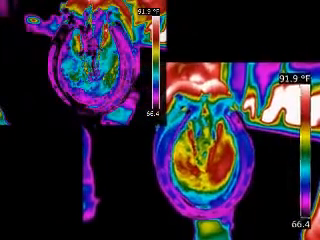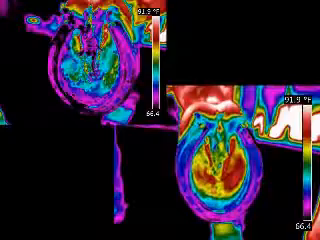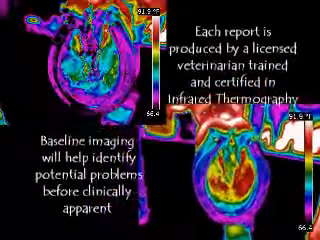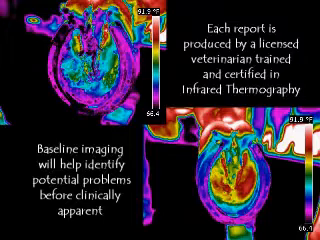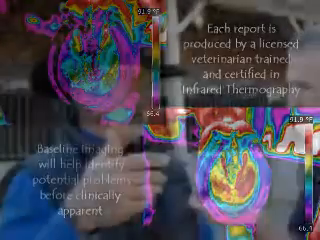Even me as a layperson looking at it, when you first showed me the images, I pointed out, before you said anything, where he had created more heat in his body, I believe it was on the left side, on his back.